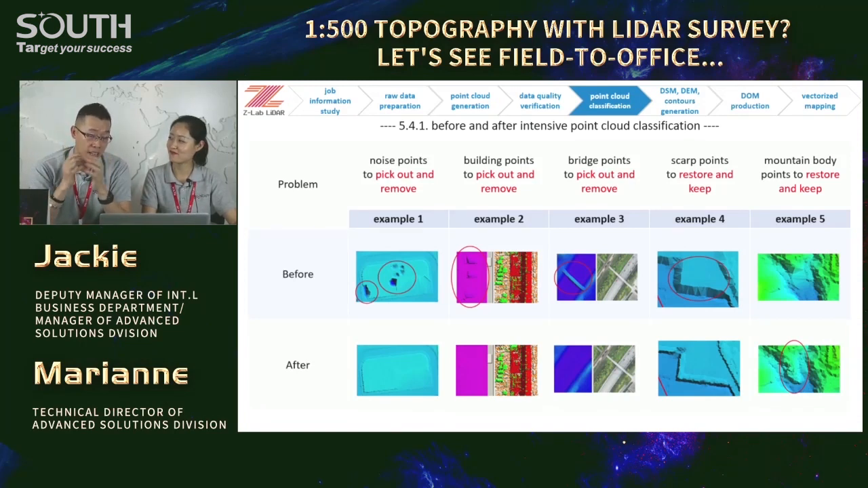Then, on the other hand, we need to restore those points wrongly put into other classes, the scarp points and the mounting body points, right? We need to restore and keep them there. Yeah, so before and after, look here, right? Those 5 pictures show the correct examples. Little by little, part by part, we may recover what they should be. And then we may expect to obtain a better digital terrain model and better digital elevation model. Yep. Okay.